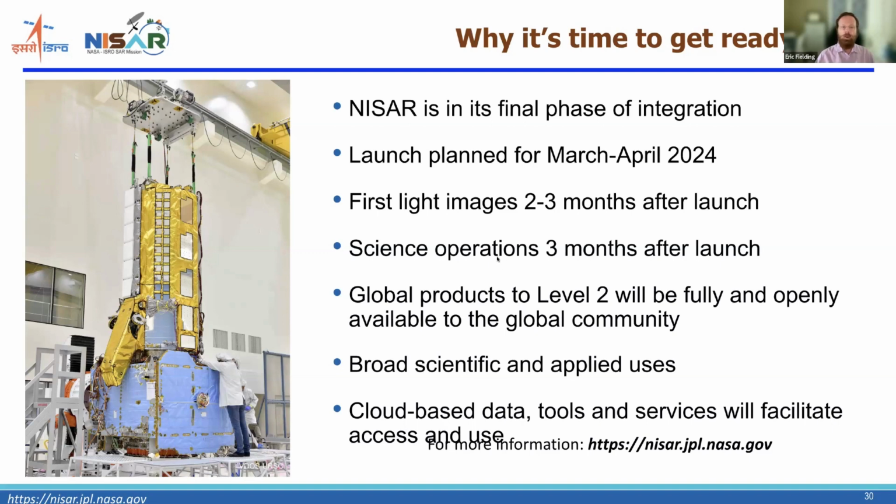And then we expect to go through the initial calibration and validation phase, or commissioning, and then start getting images around 2 to 3 months after the radar satellite is launched. We then plan to go into full science operations 3 months after launch.